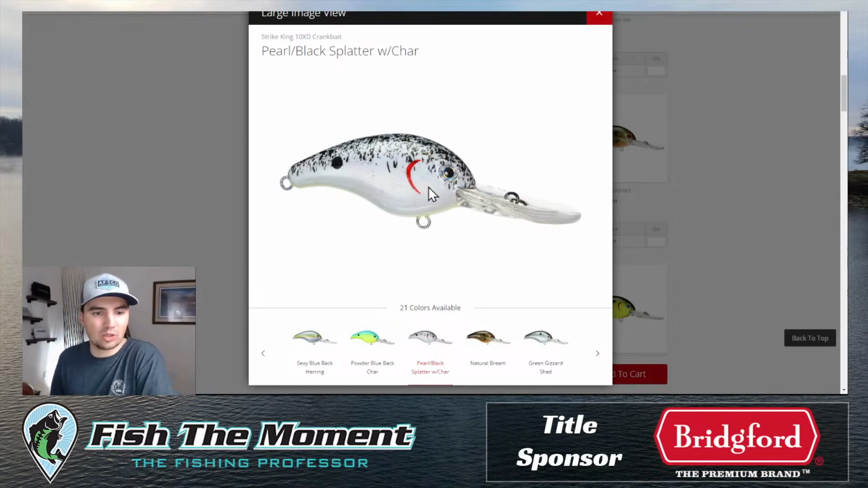Tournament day, crappie boats were all over my brush piles, which kind of sucked. So it didn't go as well during the tournament, but in practice it was going real well. I was able to get on my piles, but crappie guys came out in force tournament day. So that was kind of a bummer. But anyways, that's one of the baits.